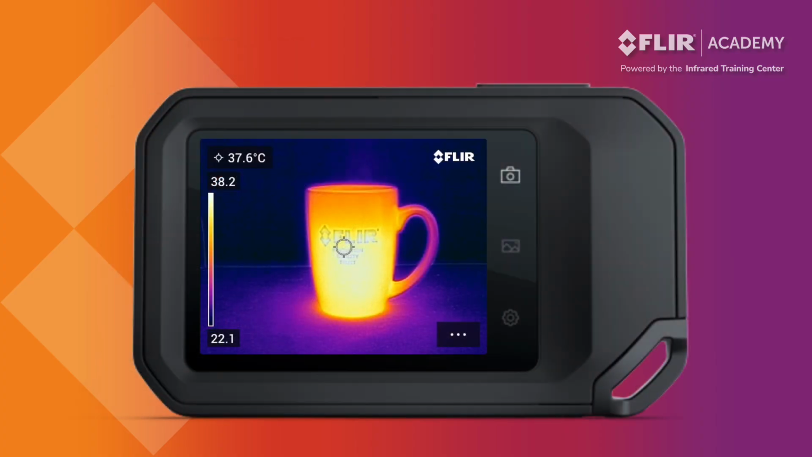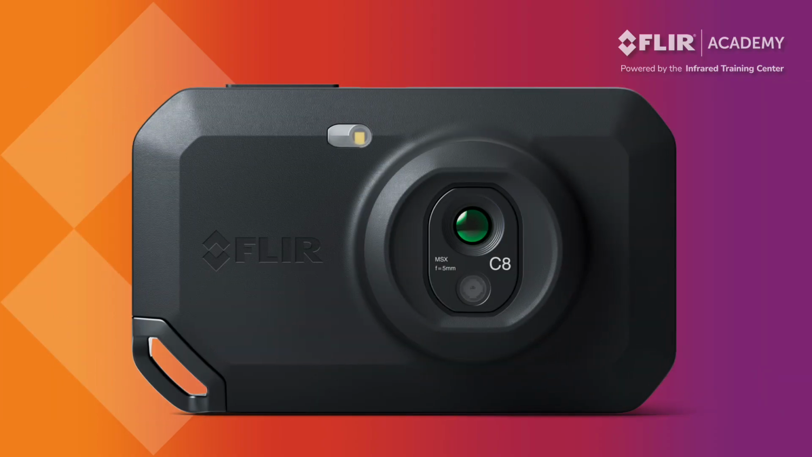Focus is another adjustment that must be set correctly before saving data. You cannot change focus once you've captured a thermal image. The Flir C8 series of thermal imagers makes focusing easy, as these are fixed focus systems. No focus adjustment is necessary with this particular infrared camera. Your images will always be in focus, so just make sure your target is properly framed before saving.